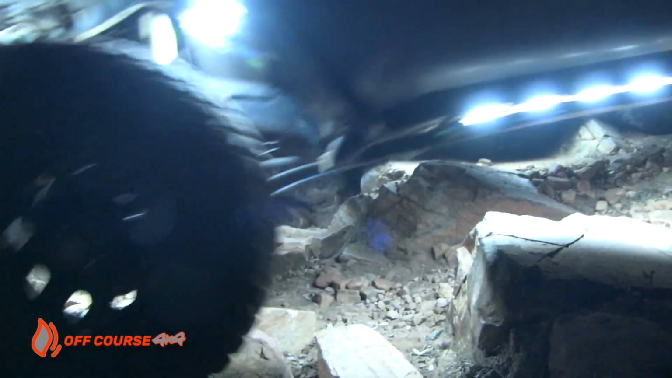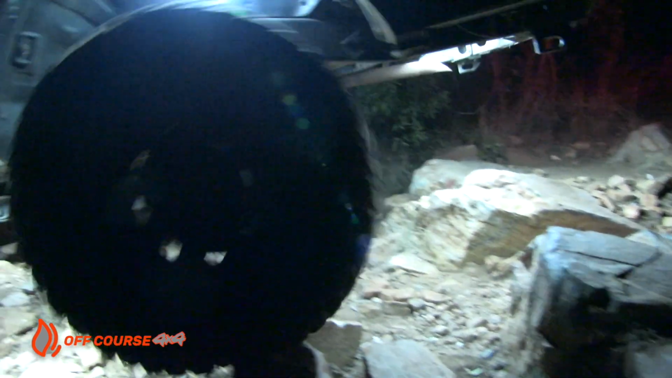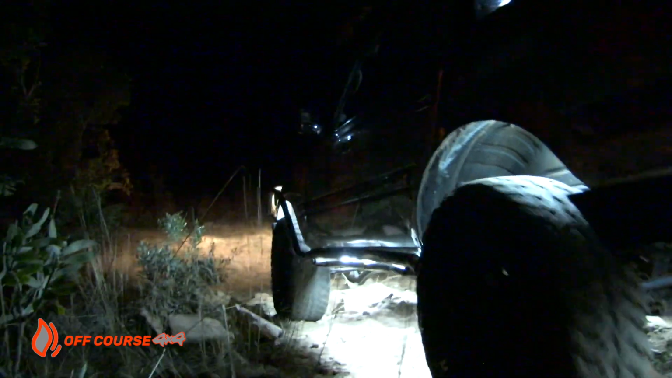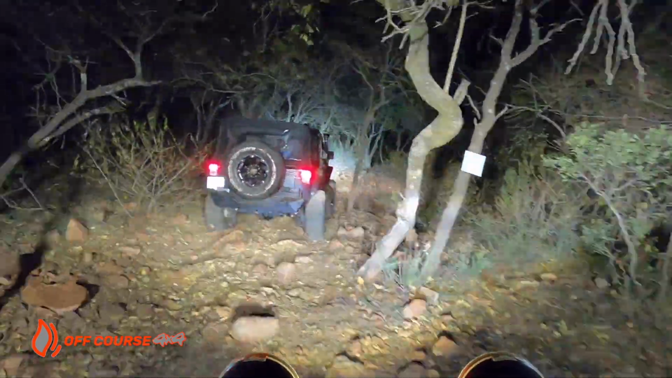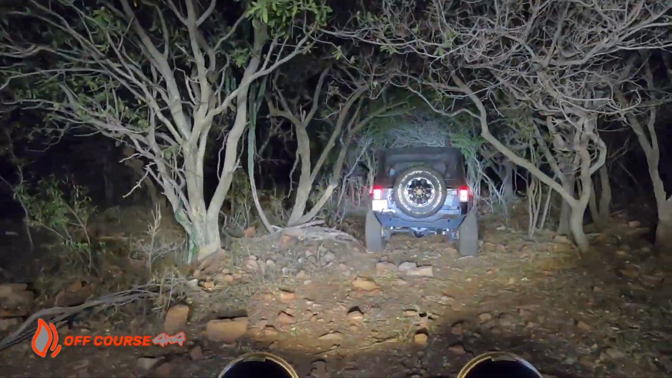Make our way down to the riverbed. The red route has a challenging cross axle where the 80 and I get tested to the max to find traction as the lack of lockers test our skill to the extreme.